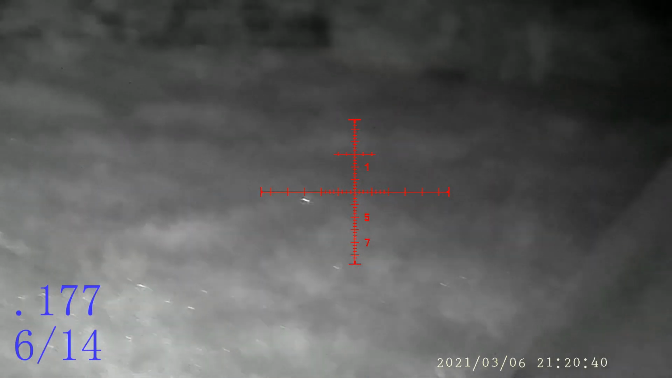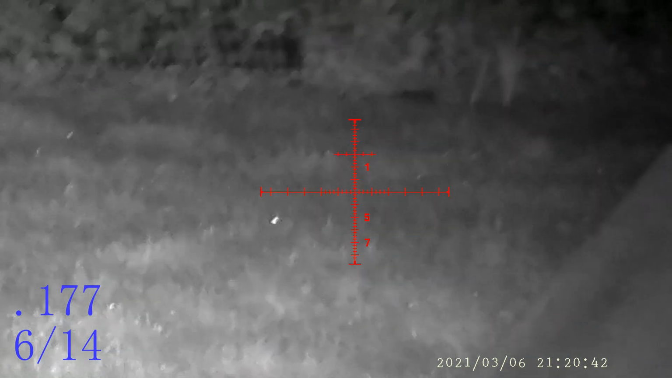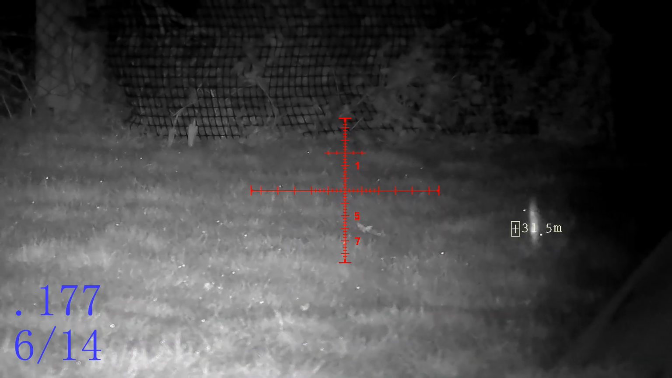You got another one? Is that a droplet? There. I think it's a droplet.